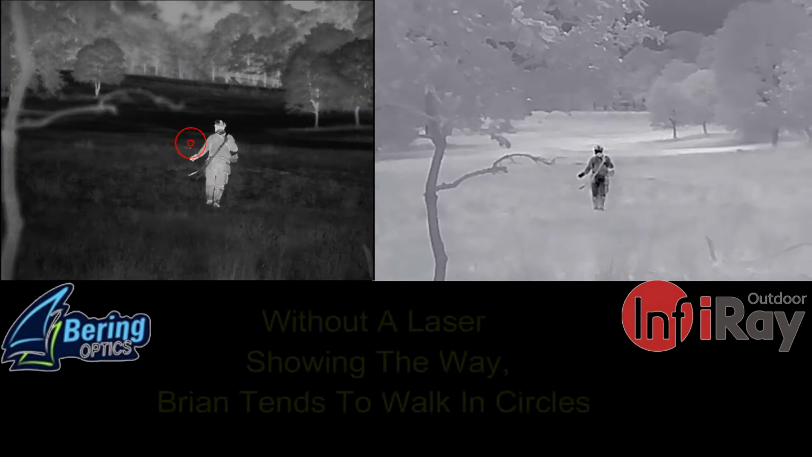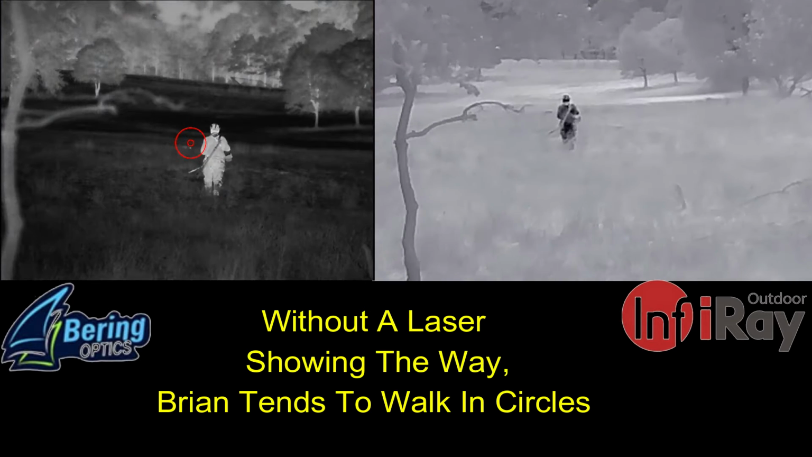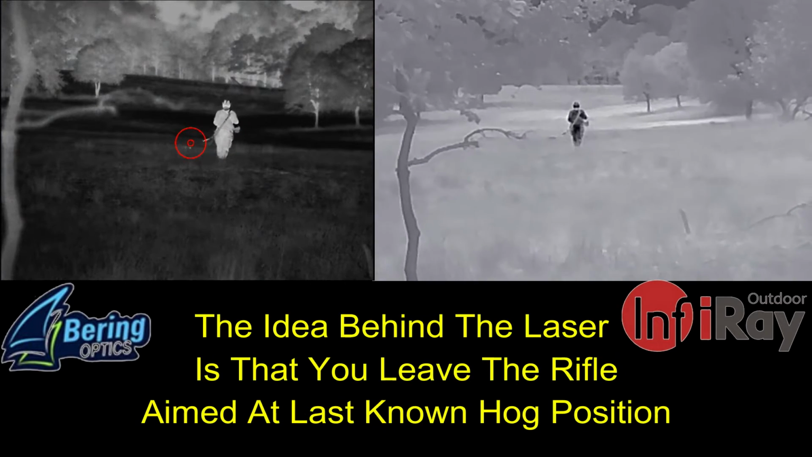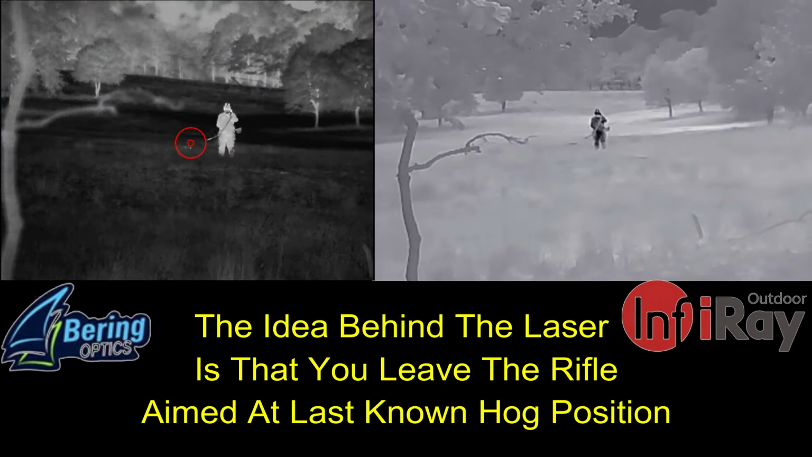And so I'm surprised he's actually keeping the AFFO very steady as I'm making this long walk towards my hog, occasionally waving my hand out in front of the beam of the light, just playing with the light as I'm walking along. And it's keeping me on a proper course headed right towards the pig.